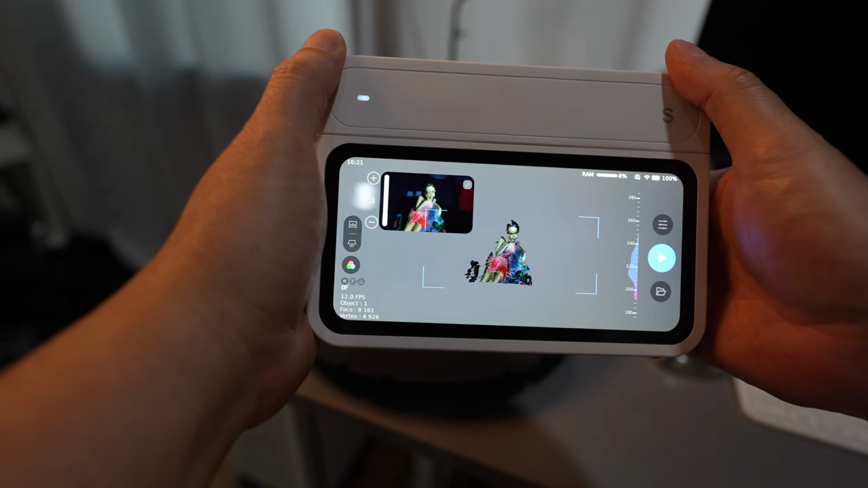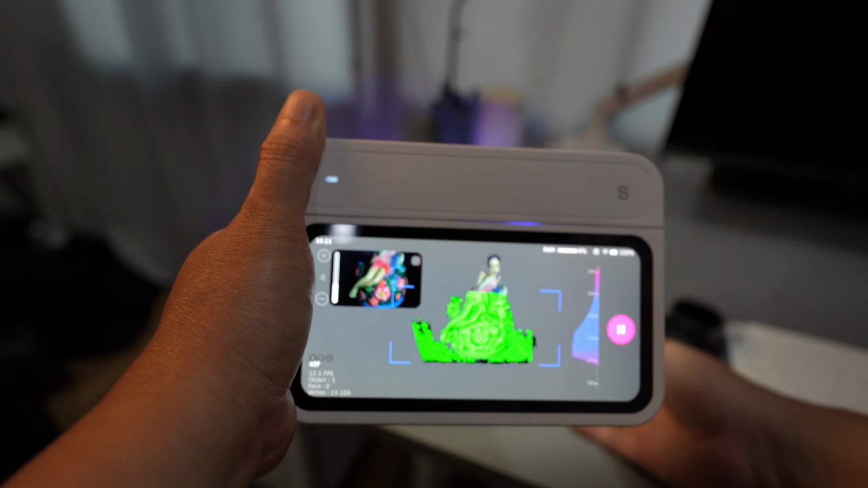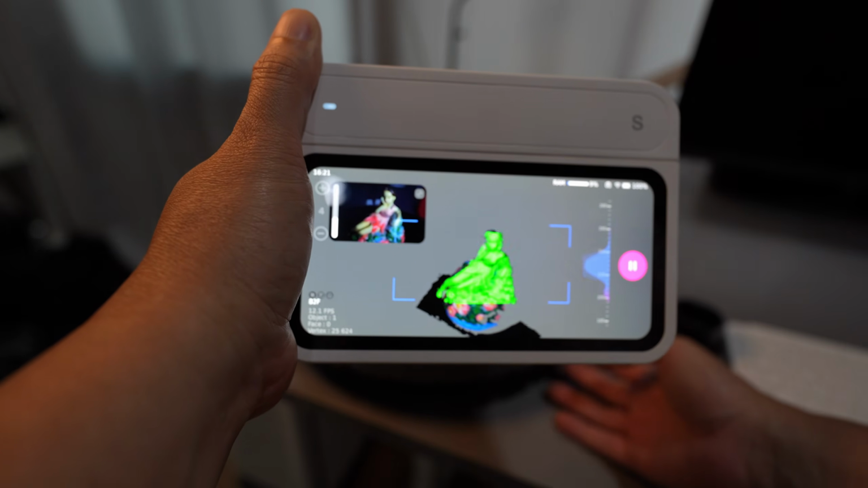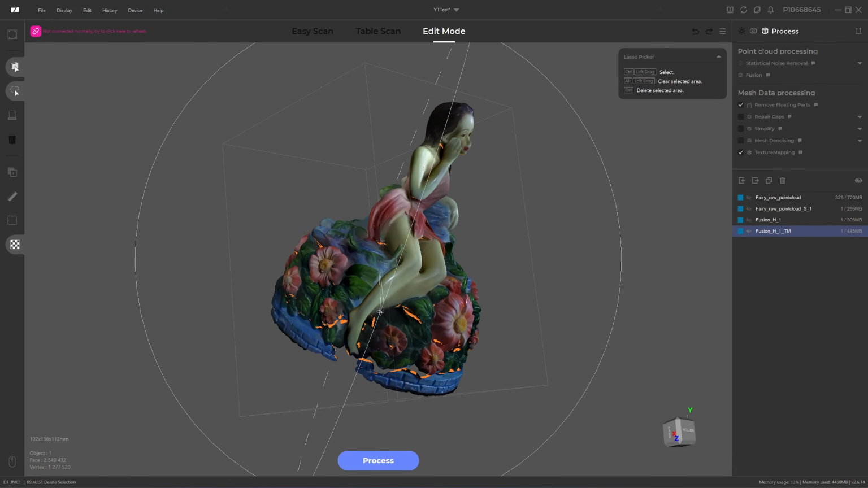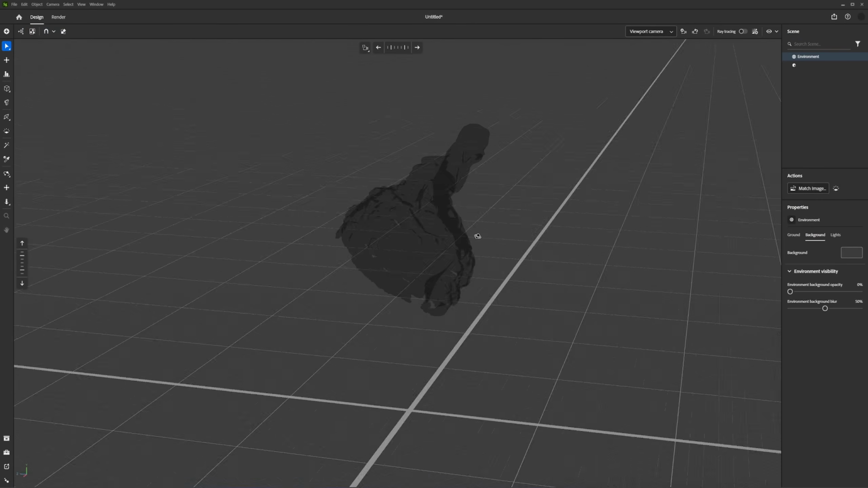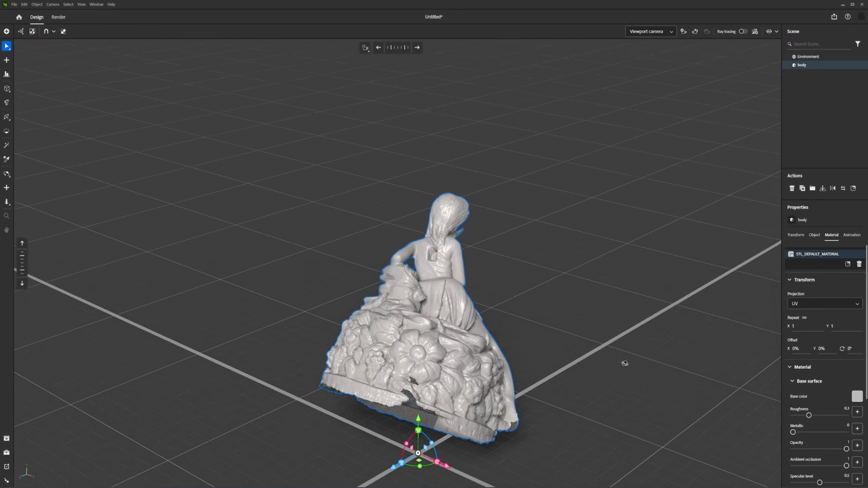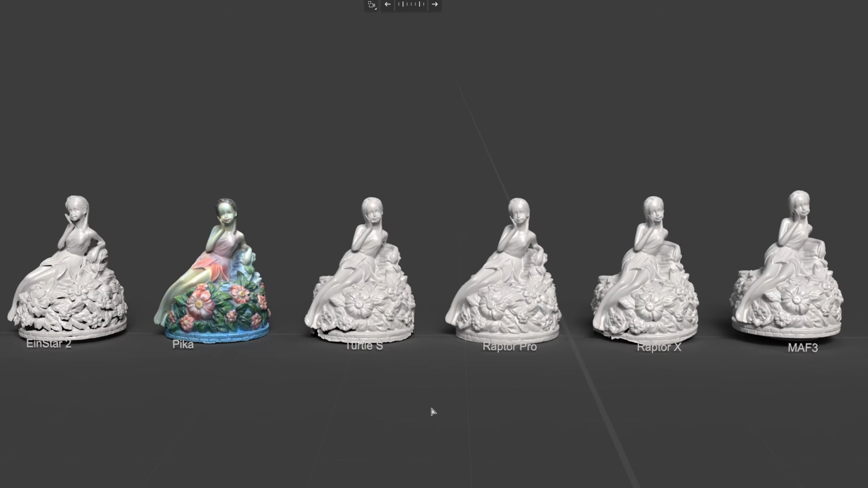I'm still using the S module here to achieve the best resolution. The tracking performance is excellent, no need to add extra features to the turntable. Here's the color scan result from the Turtle S. I tried exporting it as an OBJ for a comparison, but the texture file doesn't map correctly in Substance Stager, and it also fails to open properly in Blender. So I will have to compare it without the color texture.